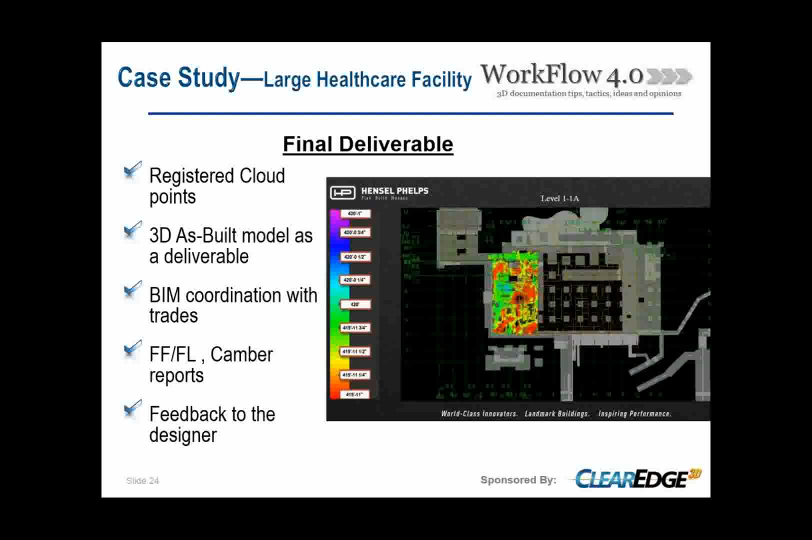Then for the final deliverables, we had to deliver the registered point clouds, create the 3D as-built model, and provide enough training for everyone who is going to use the scan data and the model for BIM coordination. We had to deliver floor flatness and levelness reports, and also camber reports to provide feedback to our structural designers.